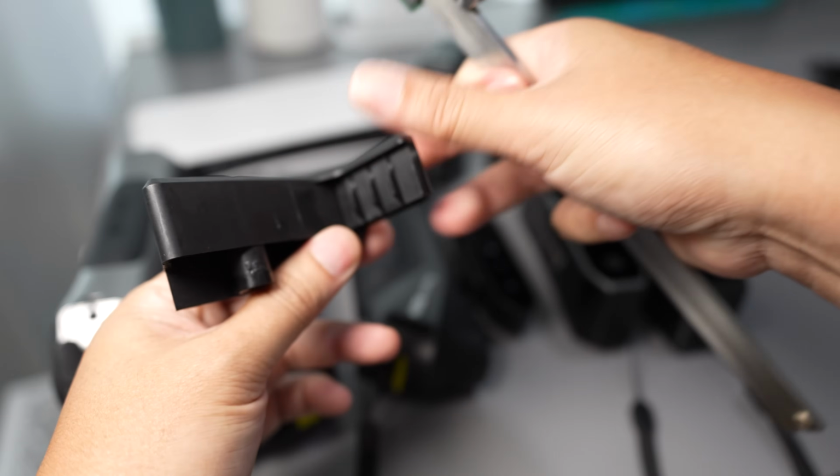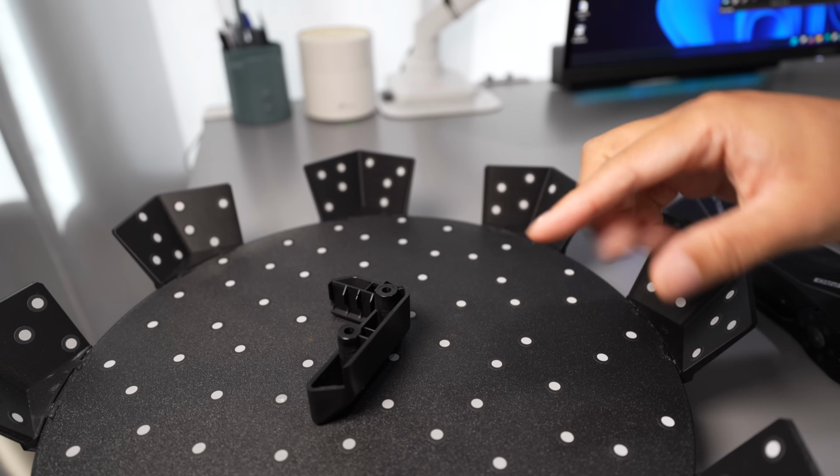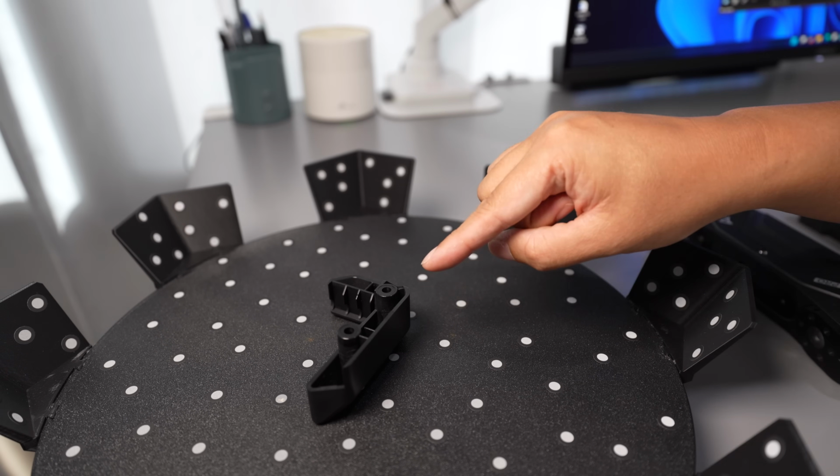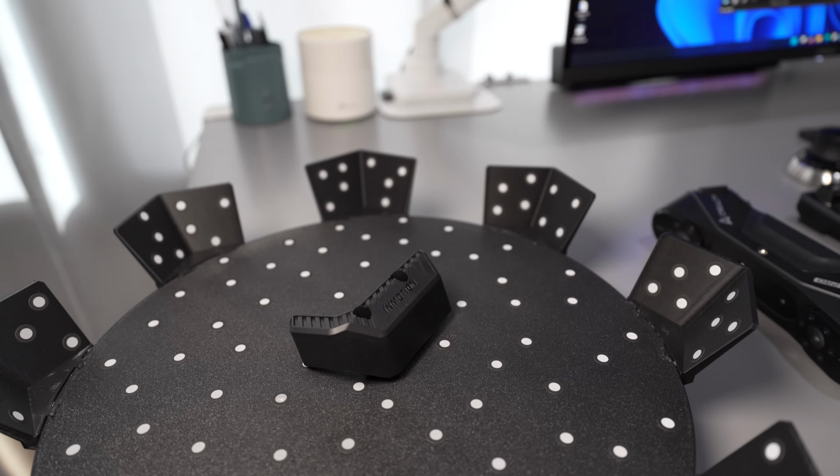Let's see which one will give you the best result for reverse engineering. I will also check the accuracy. So I will make 2 scans for each scanner. One is the bottom and one is the top, and then I will merge them together.